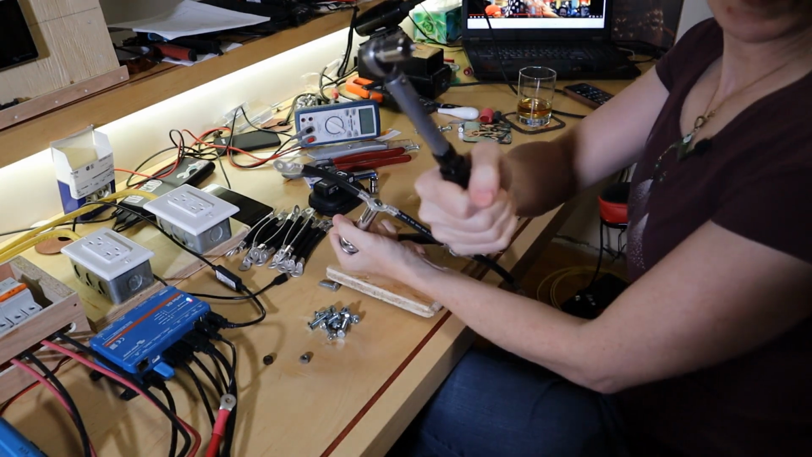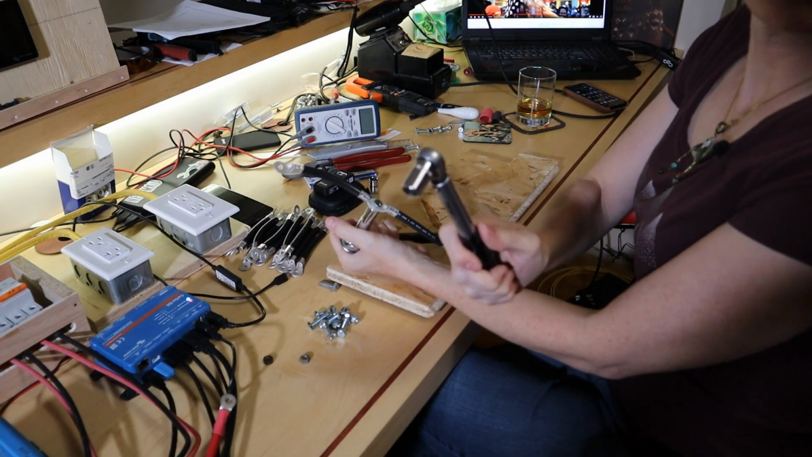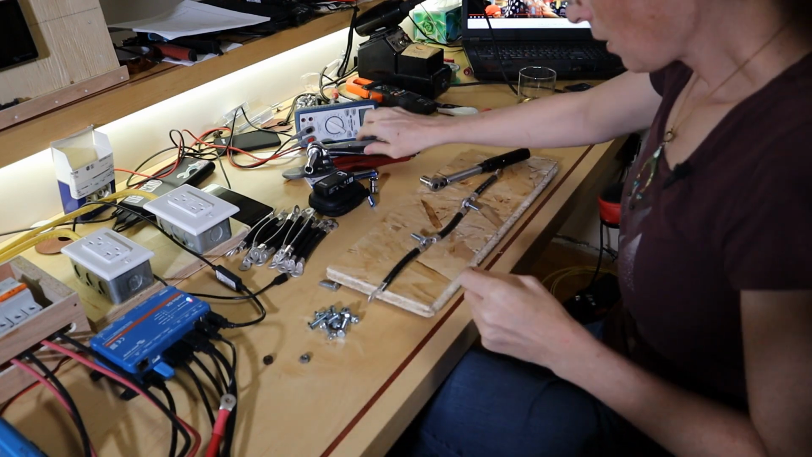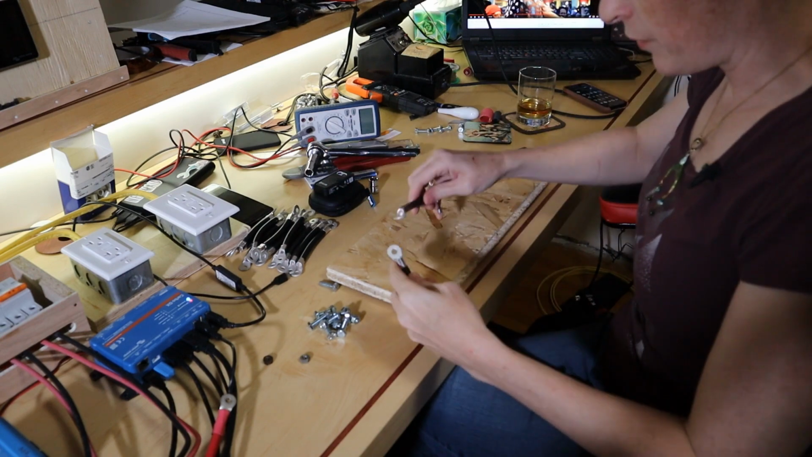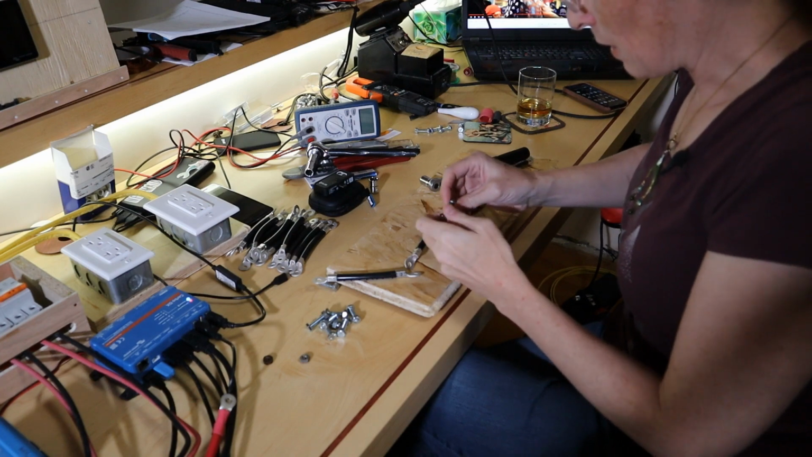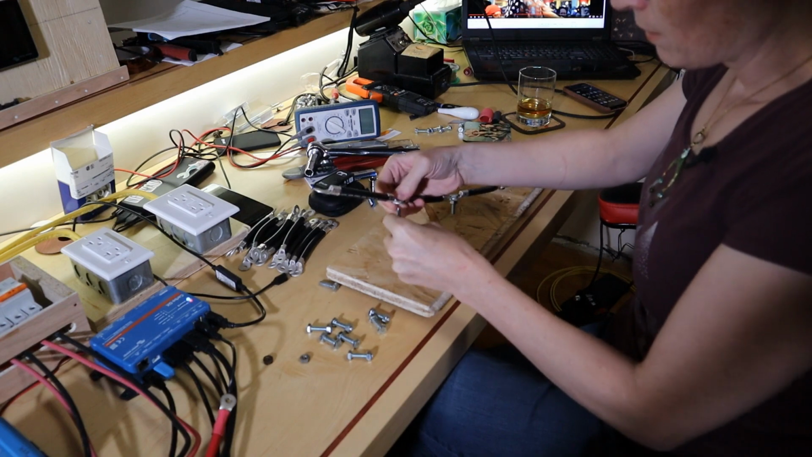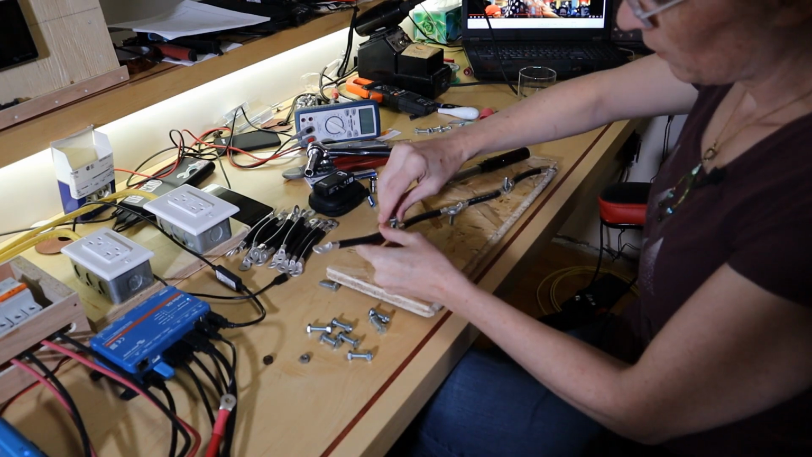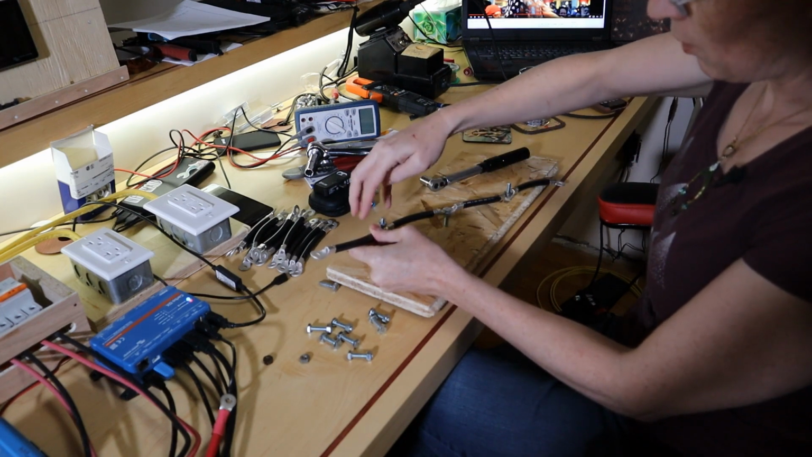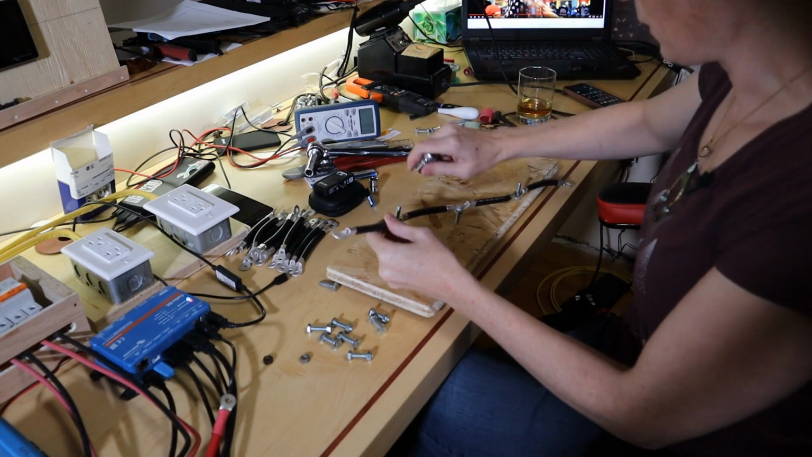And then, I don't know if you can hear this on my mic, but did you hear that? When the torque wrench gets to the assigned value, it goes click. It kind of like jumps a little bit. And that's how you know you've got the right value. So, I'm going to do that for all of these. And that gives me a set amount of pressure squeezing the jumpers together. That way, when I do the same thing on the bus bars, I'll have the exact same pressure on all of the joints.